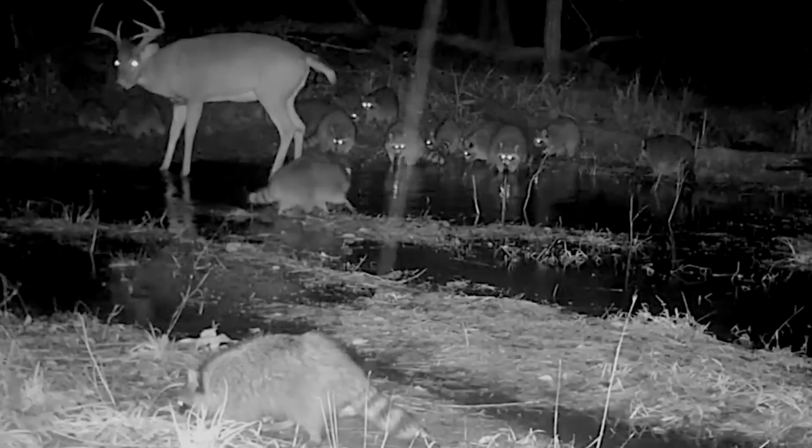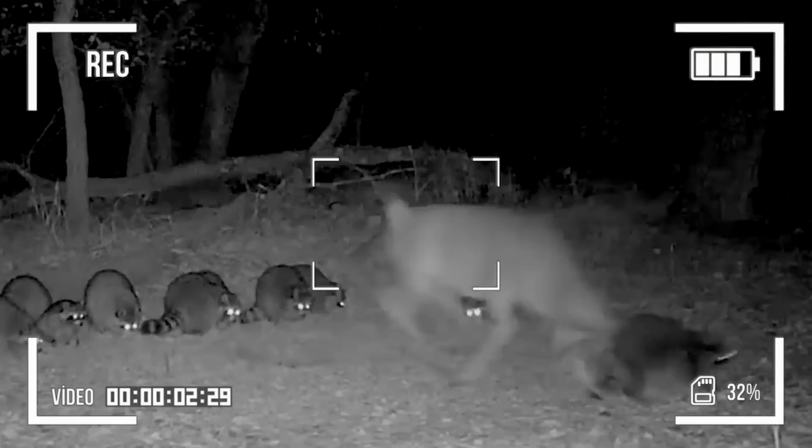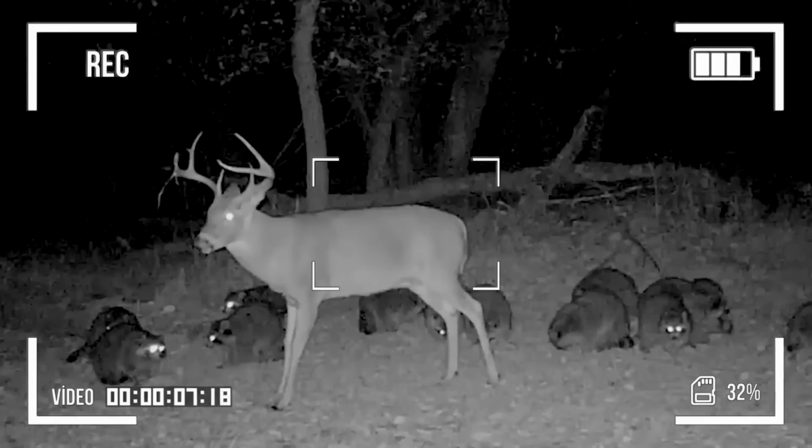The food was running out, but the raccoons just kept showing up. There were so many raccoons, and they were so stubborn that the deer felt overwhelmed and decided to take matters into its own hooves.